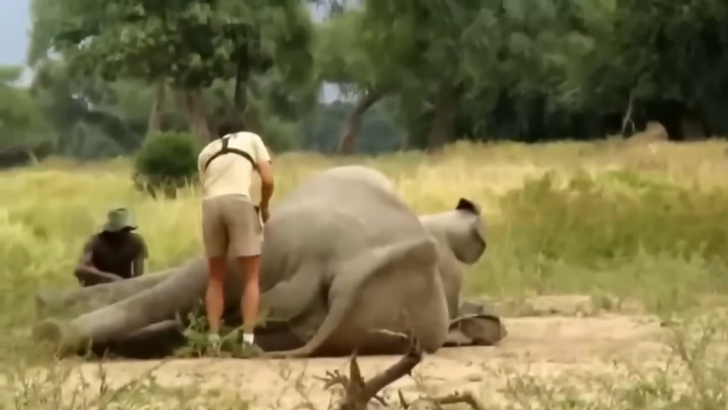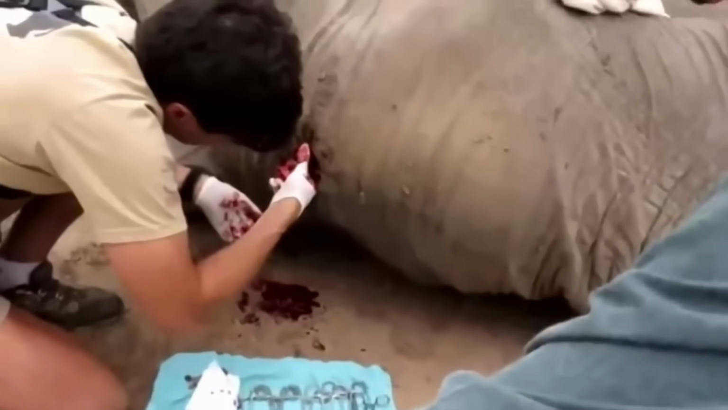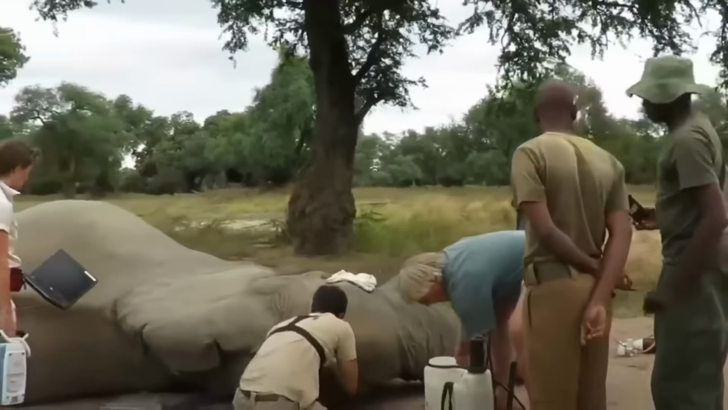Thankfully, the doctors acted quickly and did everything in their power to remove the bullet and treat the infection.